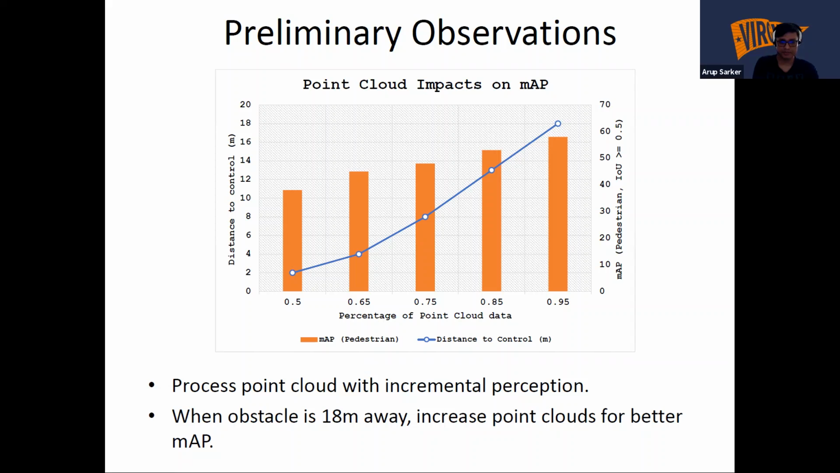So I think it is a very good idea to use a higher percentage of point cloud data, like here at 18 meters, which will give you better results, and at the same time the vehicle is 18 meters away, so it will have much more time to make a good motion planning, either change trajectories or brake the vehicle.